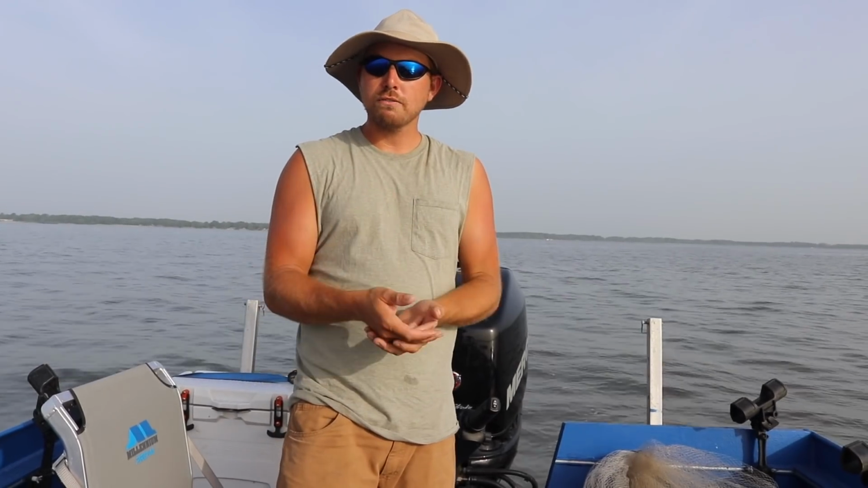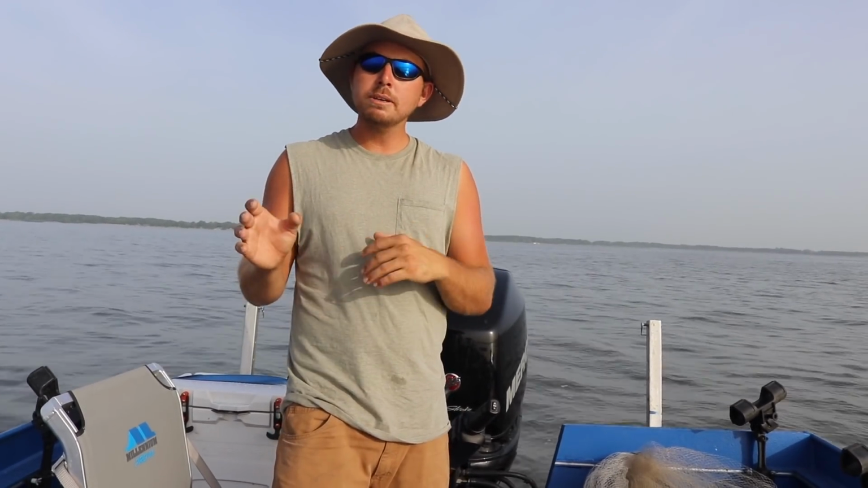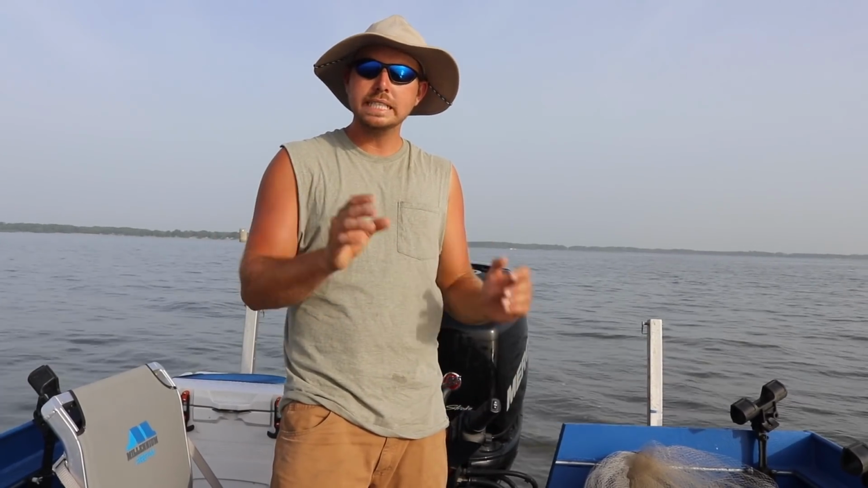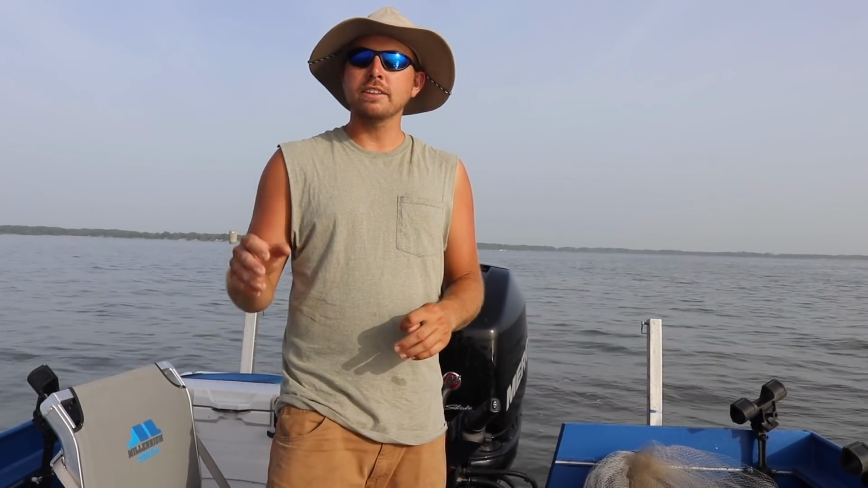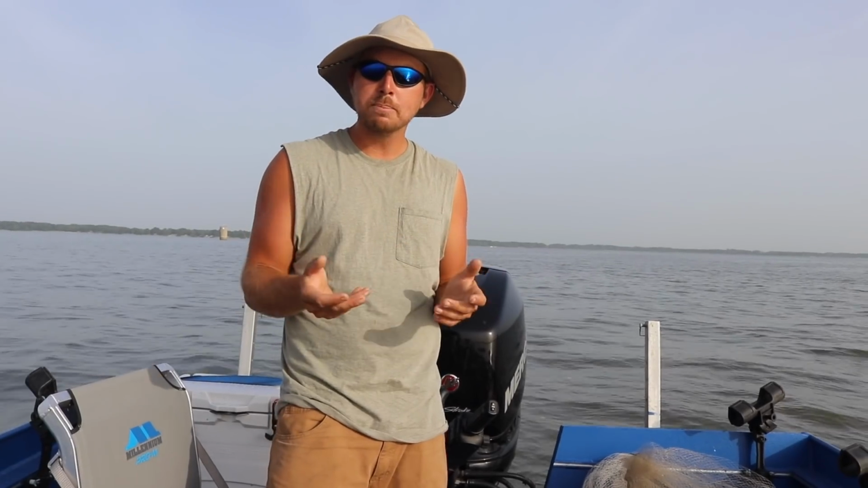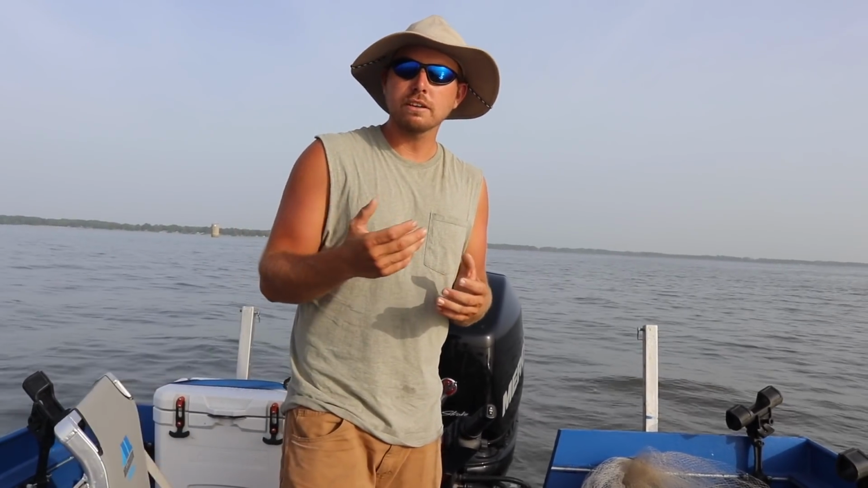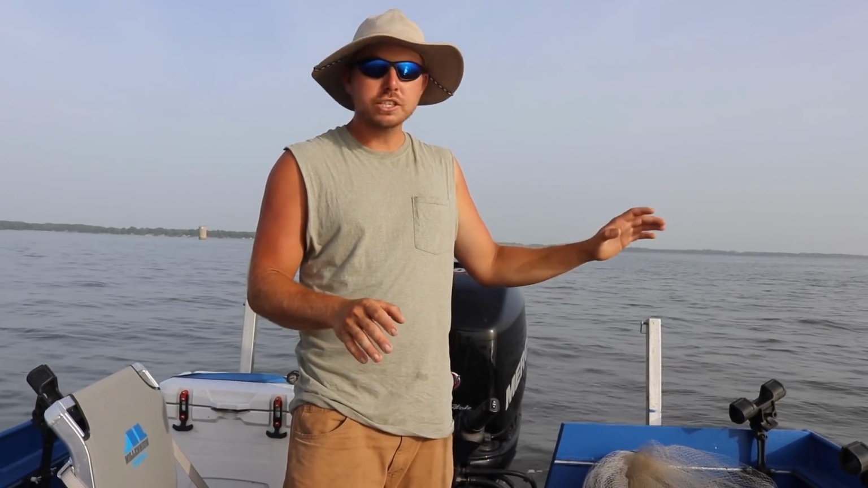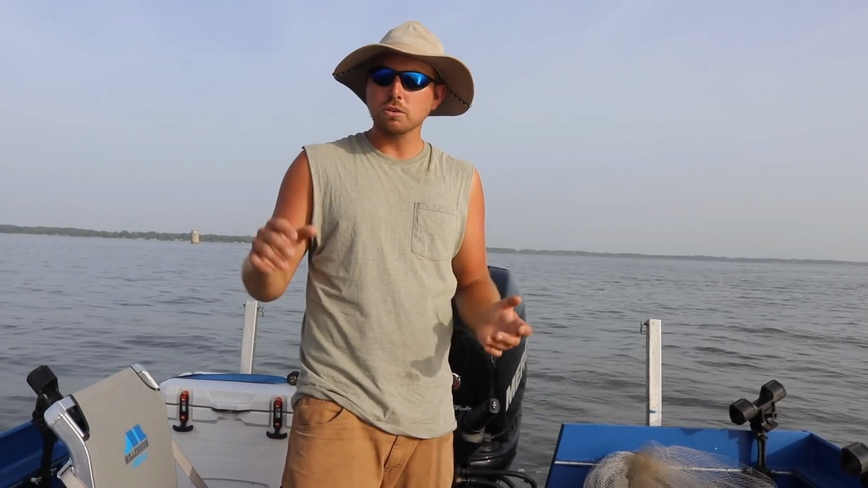Now in the fall time and the winter time, you need to be looking in a little different locations. As the water cools down, these shad will go deep. So then I start looking in the creek channels, the river channels, the deeper holes. These shad are gonna look and find the warmer water, so they're gonna be a lot deeper. Right now these shad are right up on the surface, real close to it.